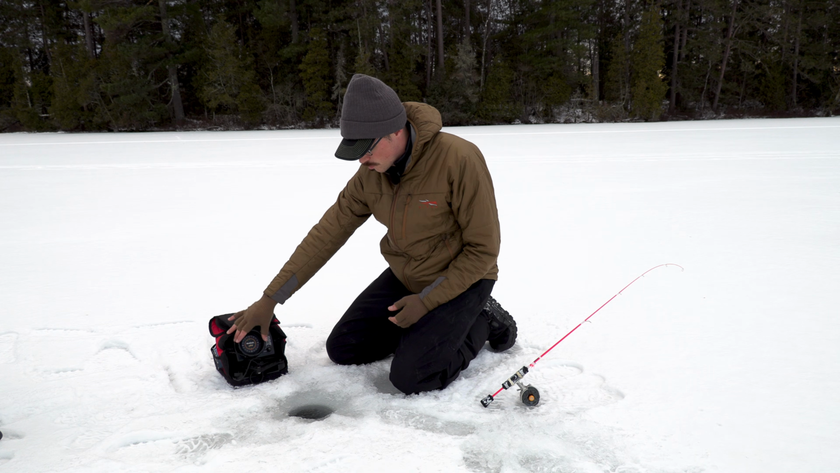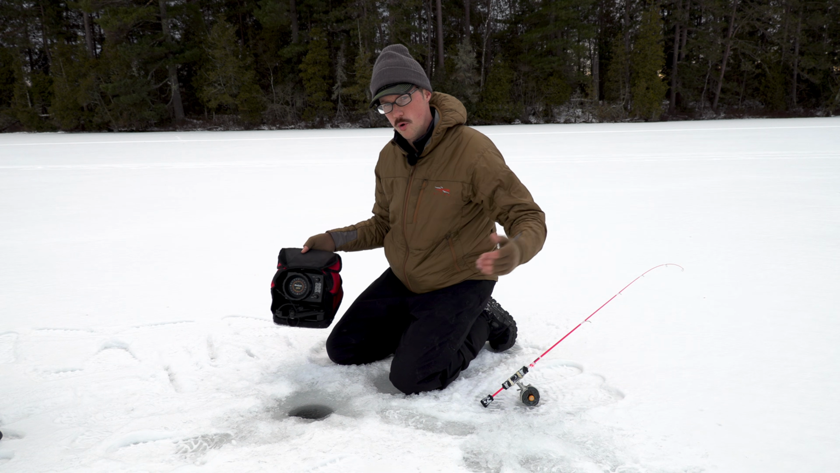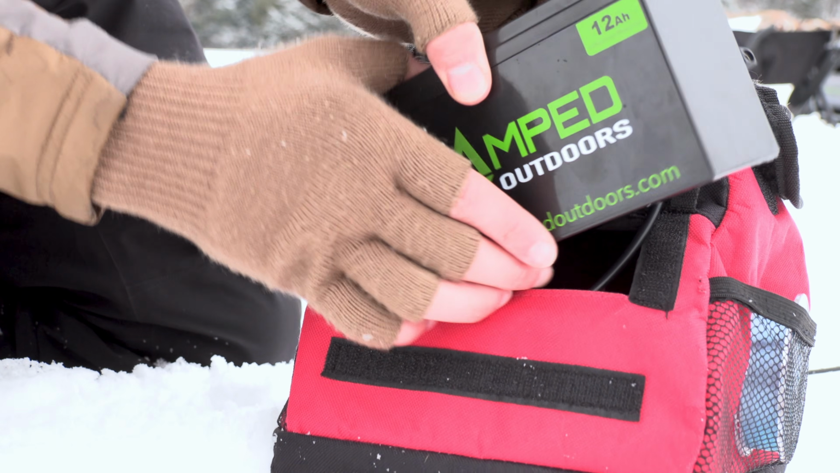You have the head unit, of course, right here. That's kind of the brain box of the operation. And a lot of times they come with these carrying cases like this, so I can just pick it up. You can hop from hole to hole and be pretty mobile doing it. And they're pretty lightweight. I have a lithium battery in there, so it's a little bit lighter, and also it lasts longer on the water.